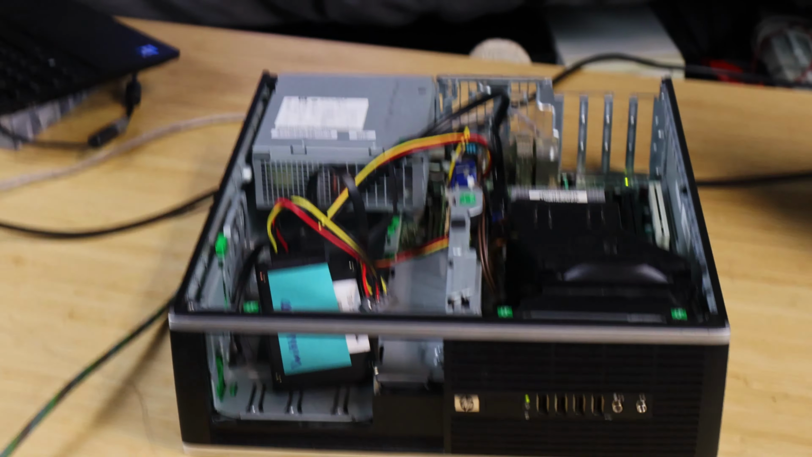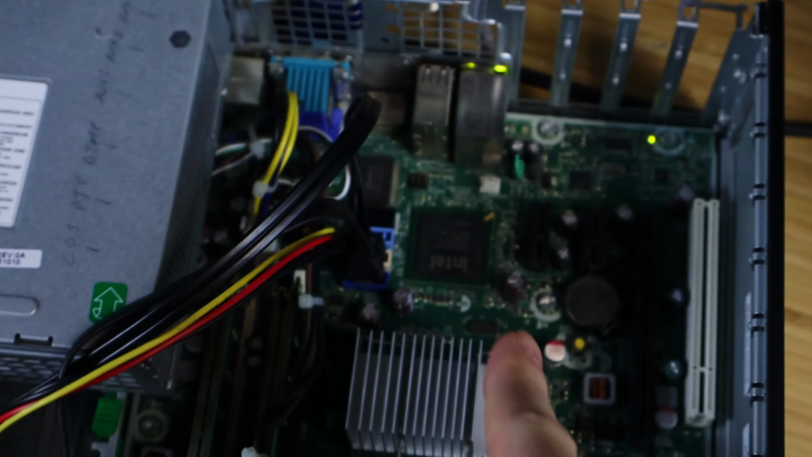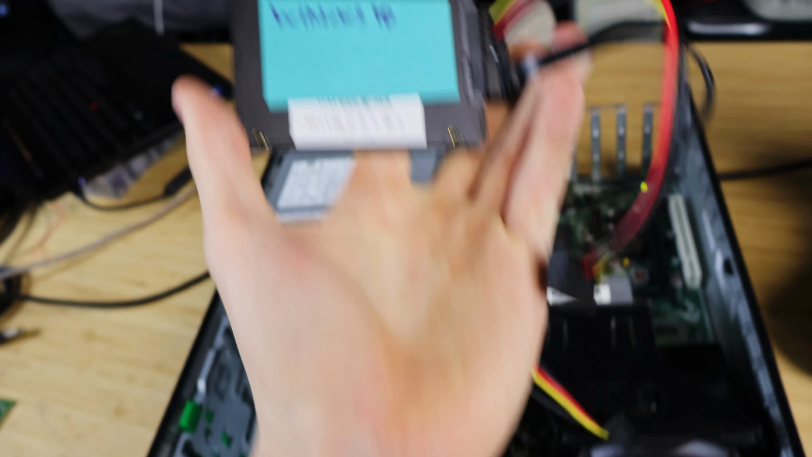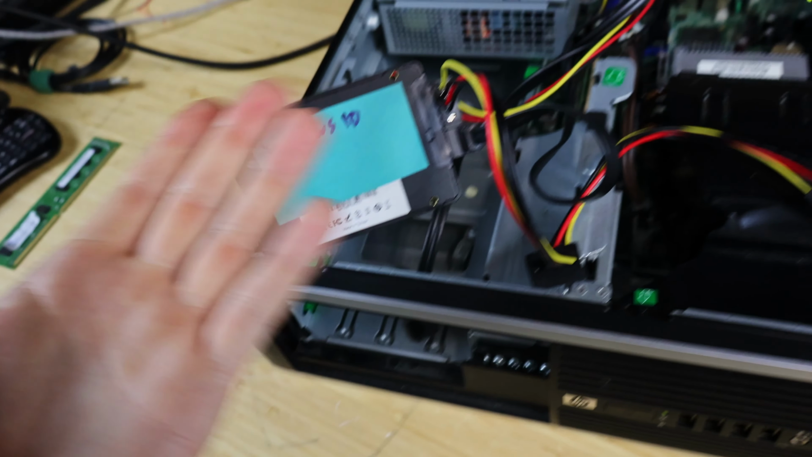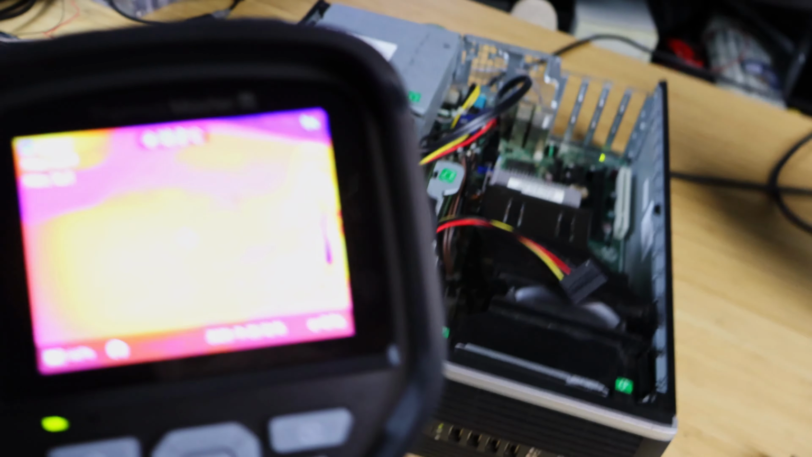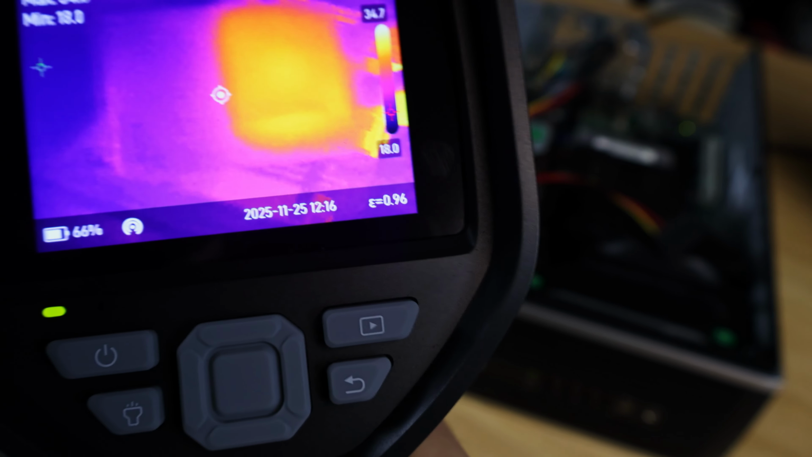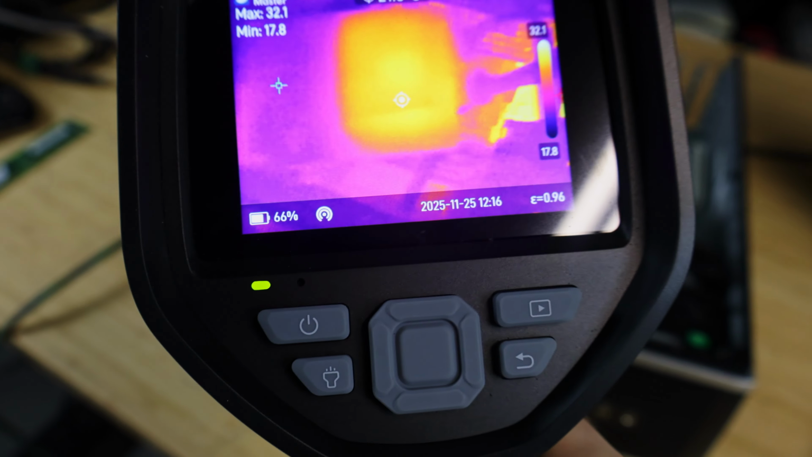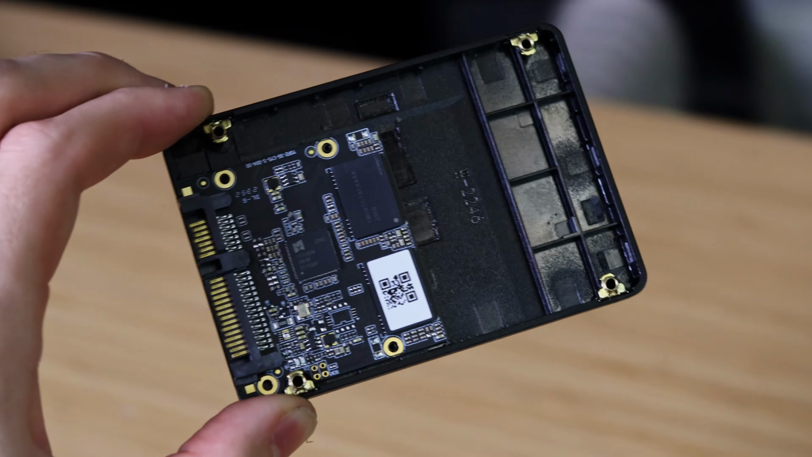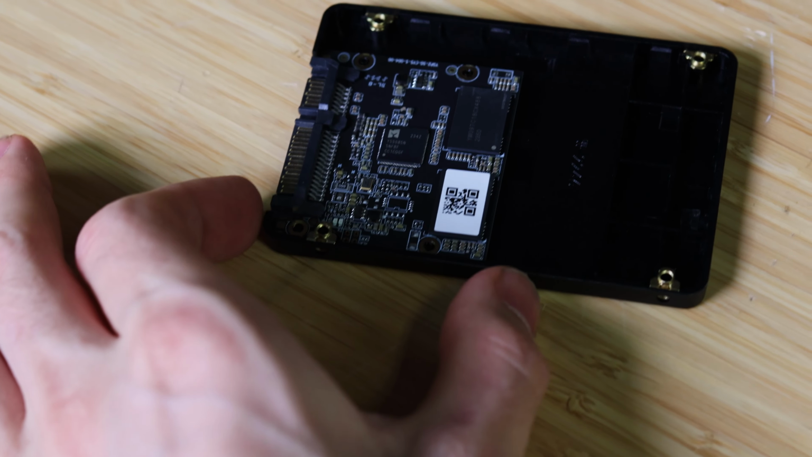Remember the free computer? Now we can see it in thermal imaging. Clearly the hottest thing in here is that chip right there. I thought this was interesting too. This SSD is just standard SSD size because that's the format they come in, but the actual parts inside only take up a fraction of this shell. You can see it starts there to there, there's nothing, and then the actual circuit board is in this area. I took it apart and yeah, that's exactly what it looks like inside. That's the SSD, that's the actual board.